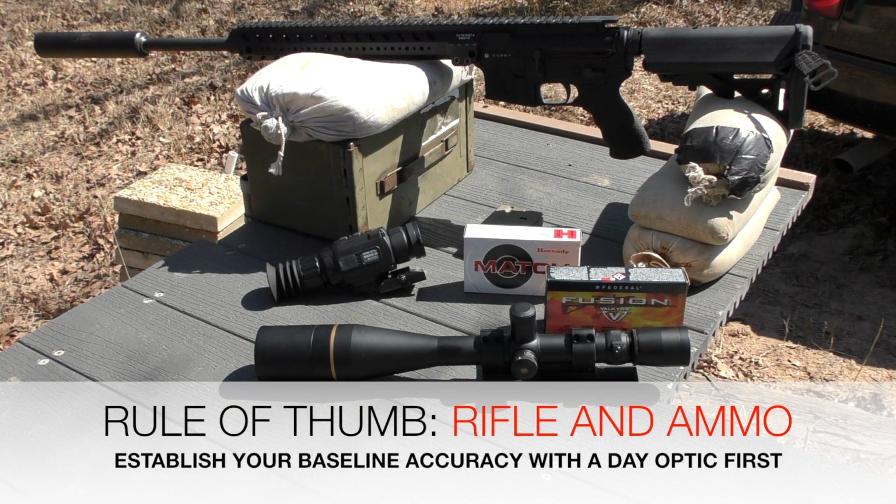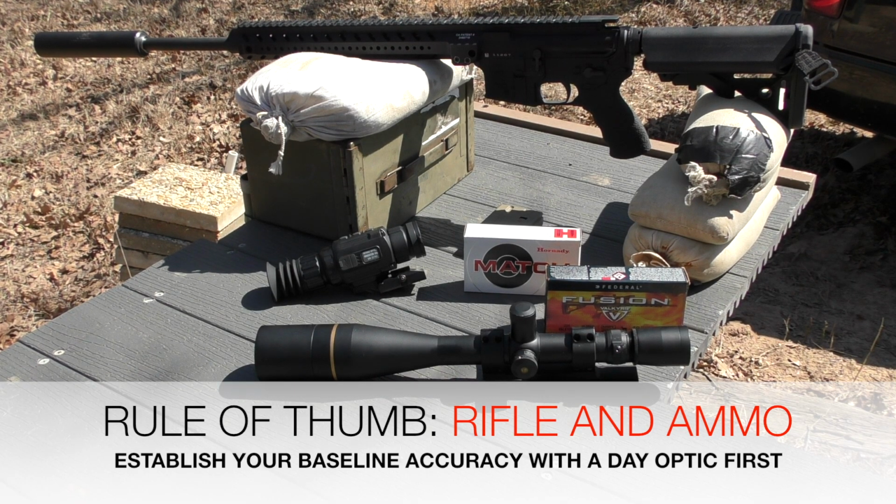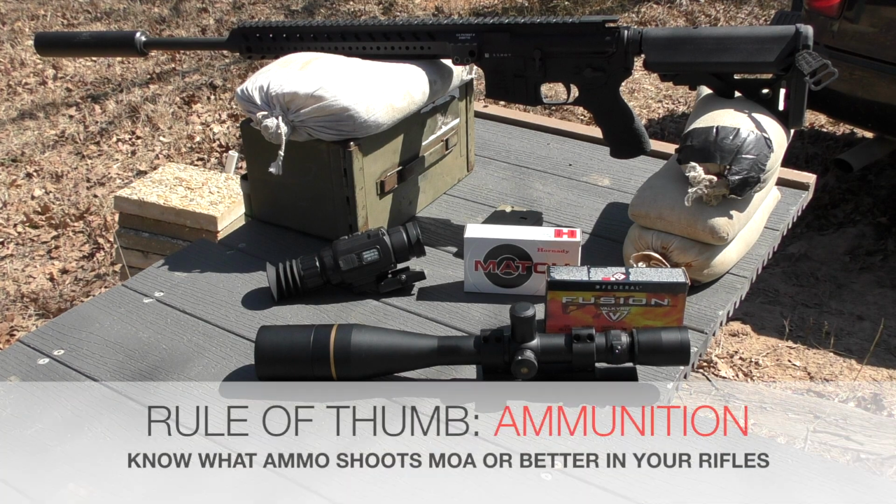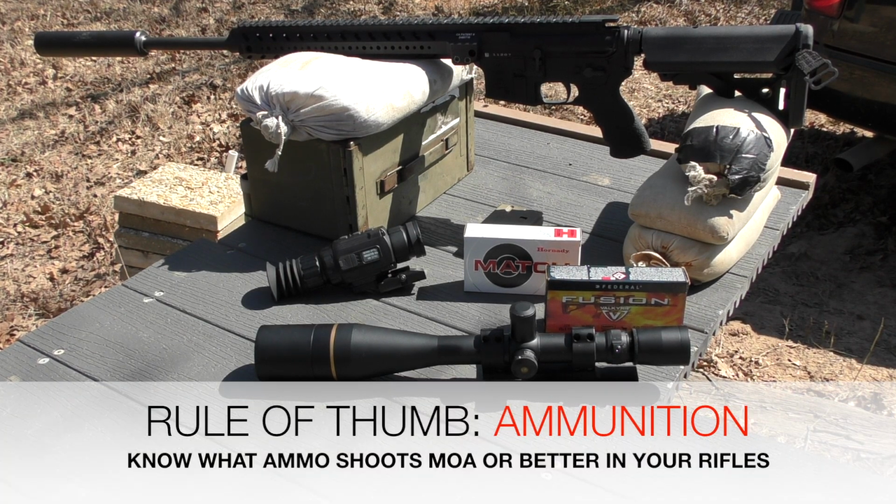Again, experience speaking here in terms of helping folks out that have tried immediately to take the Hogster, put it on a rifle, go out to the range, and they are claiming 2-3 inch variants and groups, and come to find out they either just put that rifle together, they just bought that rifle, and they didn't know what the inherent baseline accuracy is with a good day optic. So that's why I have two variations of ammunition on the table. This is another rule of thumb. Select an ammo for zeroing that is, again, MOA or better capable.